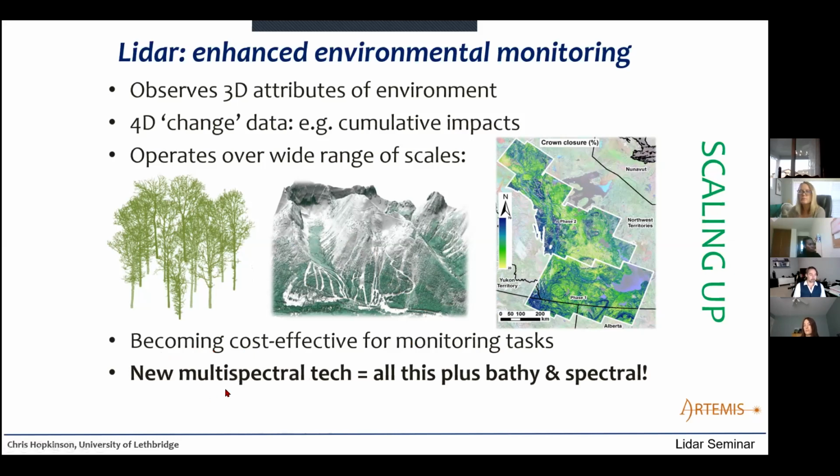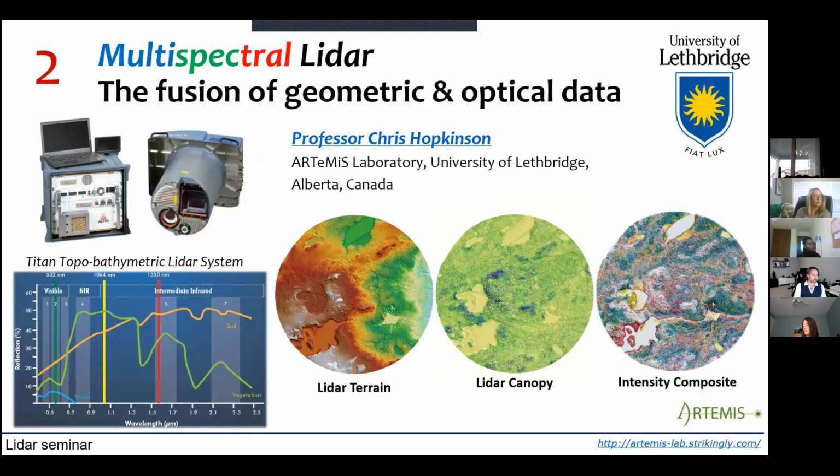And of course, the new kid on the block is multispectral technology. That can do most of, well, everything we've just described, but it also has bathymetric capabilities and spectral capabilities. So that's kind of a new paradigm in dealing with LiDAR technology. That's going to be the next part of my presentation.